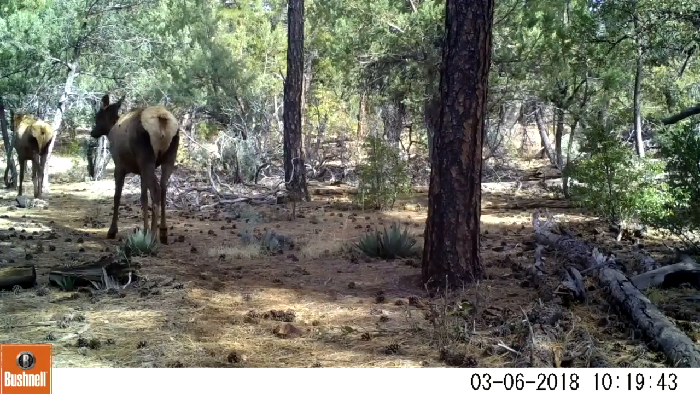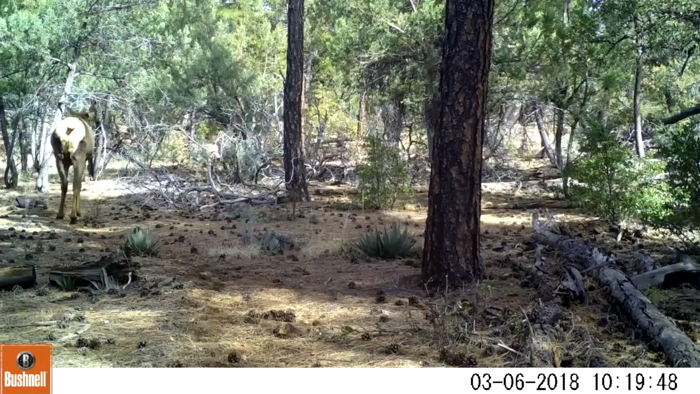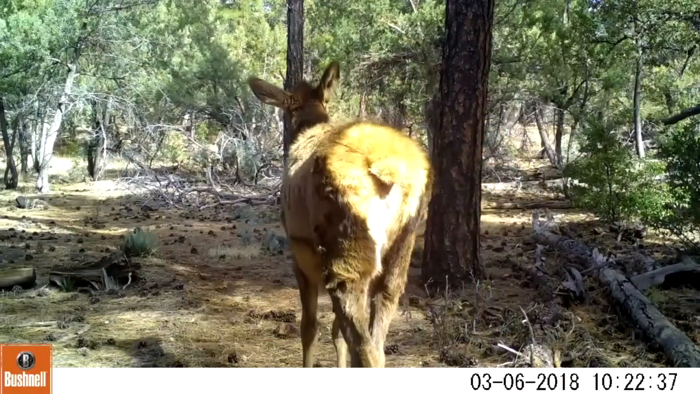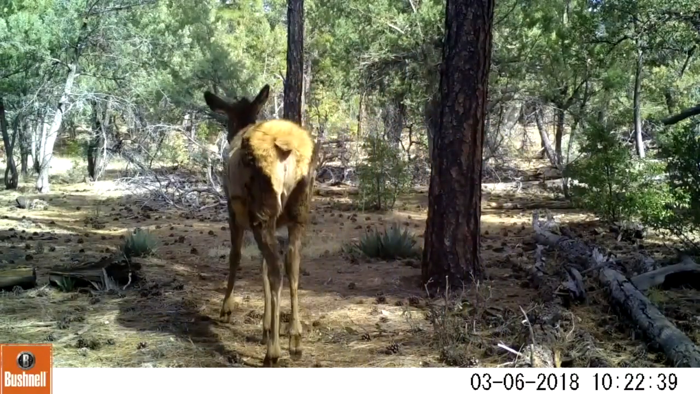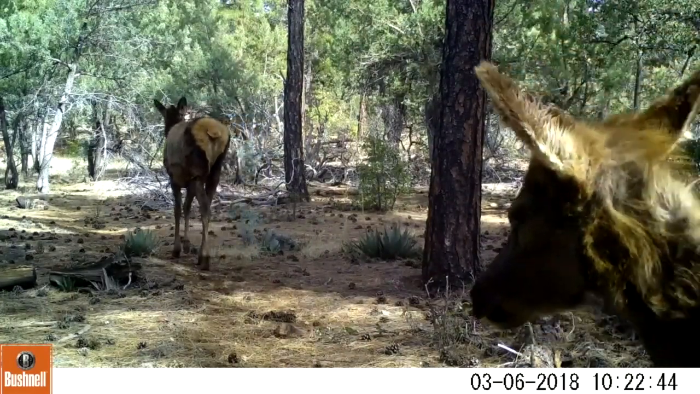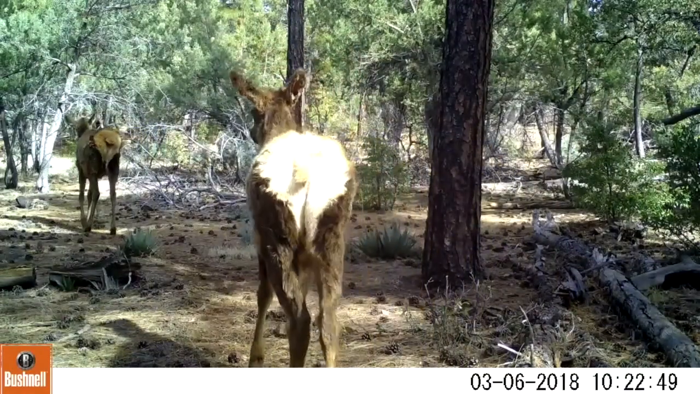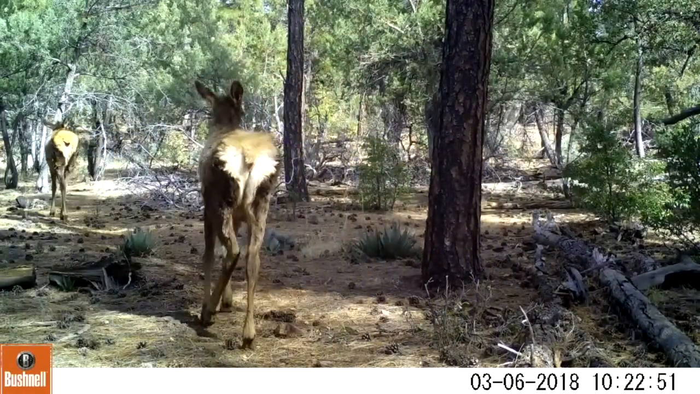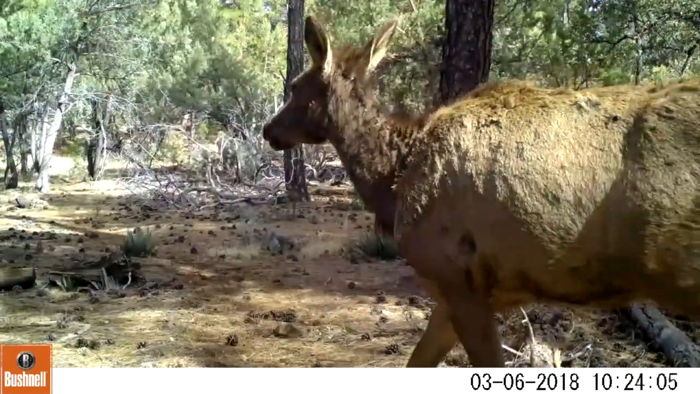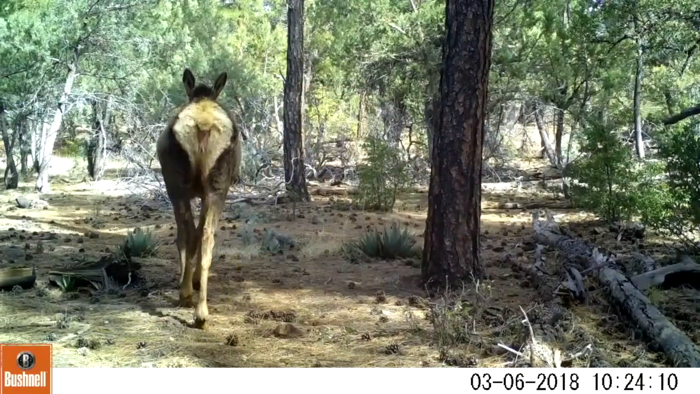They just kept moving through here in a period of about, I would say 10-15 minutes, and you can notice the time frame on my lower right hand corner of the video. Some of them are starting to lose their winter hair, look rather scraggly at times. They don't all look like that, but some of them do. It's just they've grown that hair just for protection in the winter.